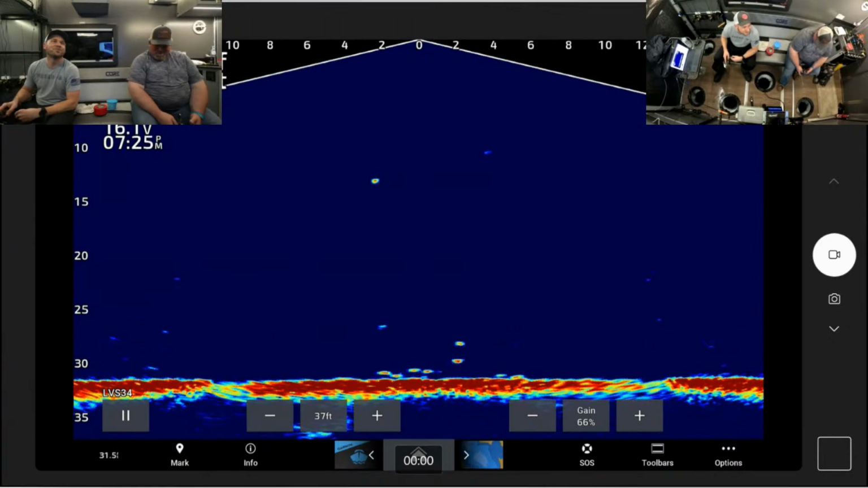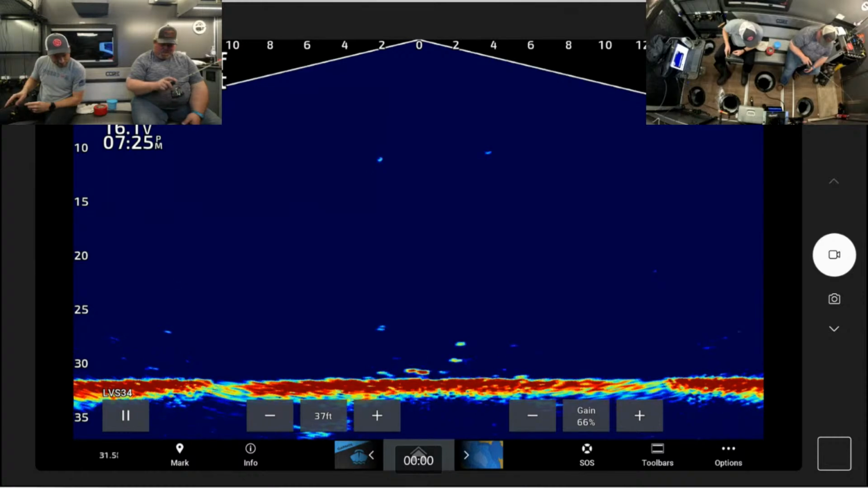Here we go. Let's pull a couple of these guys off the bottom. I think these are just small perch, that's what I'm seeing down here. But you never know what can come in. That's the fun.